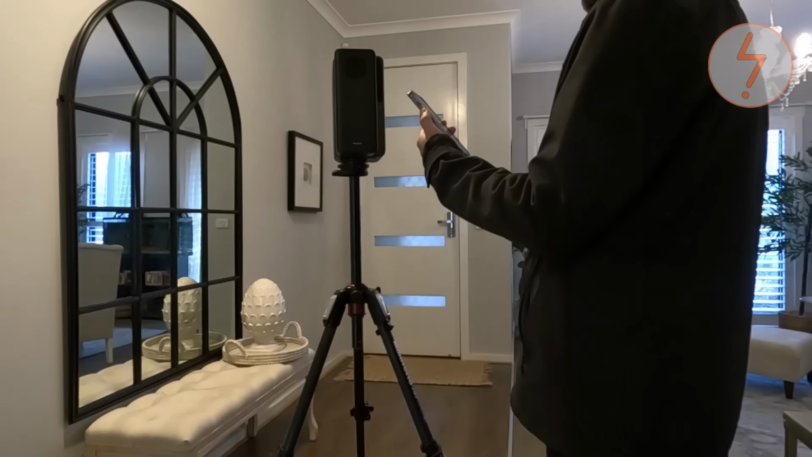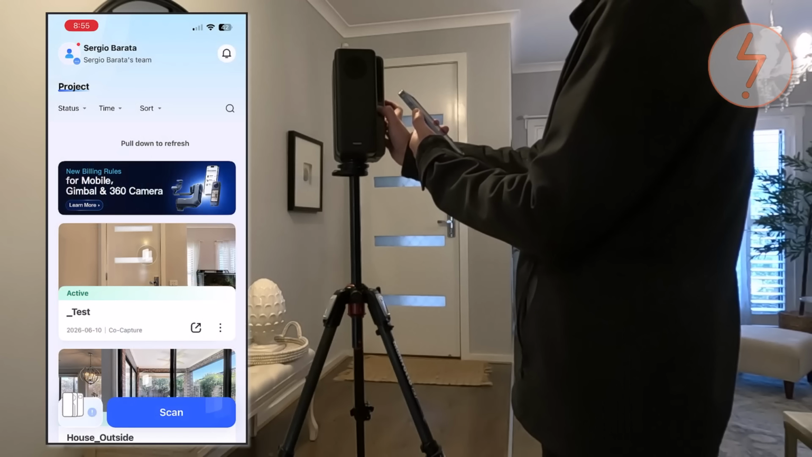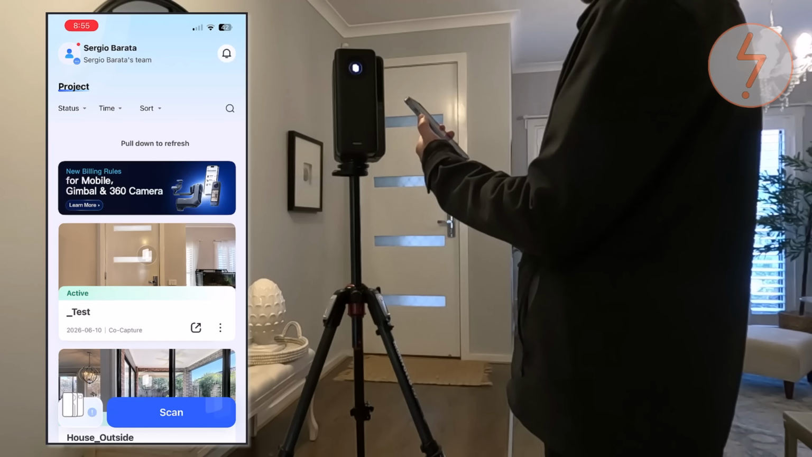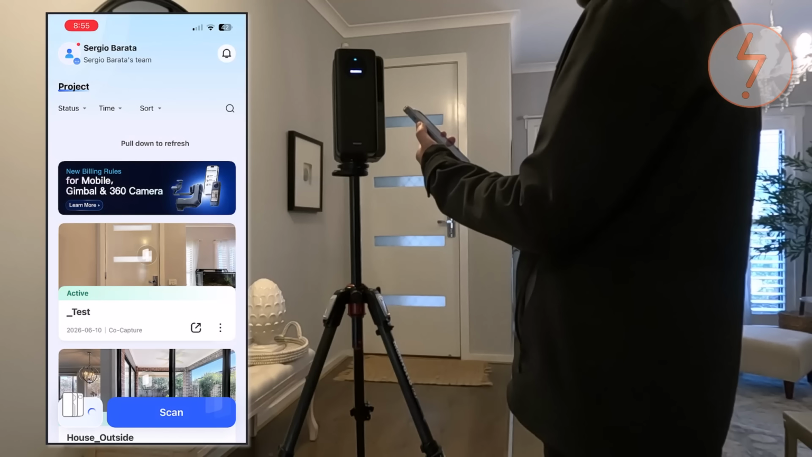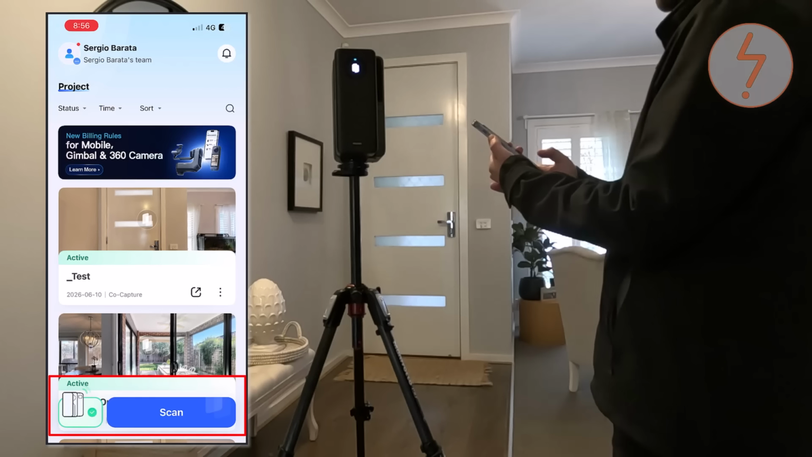Before starting the capture process, the initial setup is straightforward. After powering on the Realsee Galois P4, I simply opened the Realsee app on my mobile device. The app immediately detected the scanner and prompted me to connect to its Wi-Fi network. Within a few moments, the device was connected. For a workflow that may involve dozens of scan positions, a quick and uncomplicated setup process helps get you on site and collecting data faster.